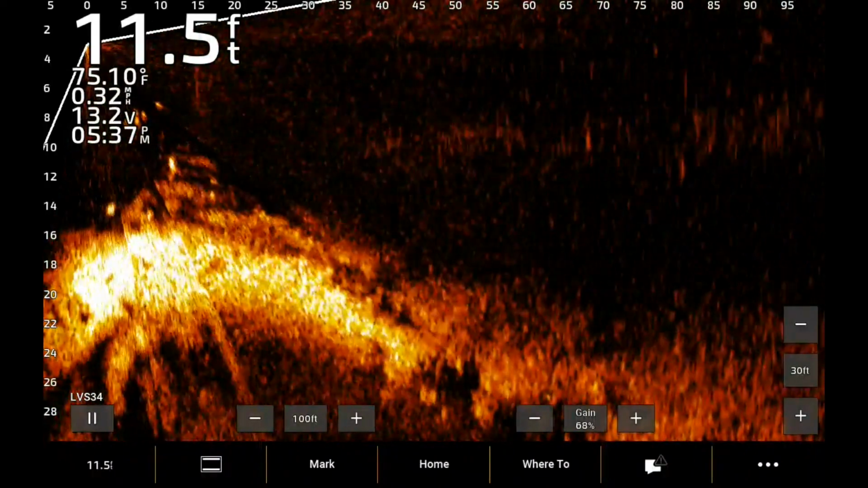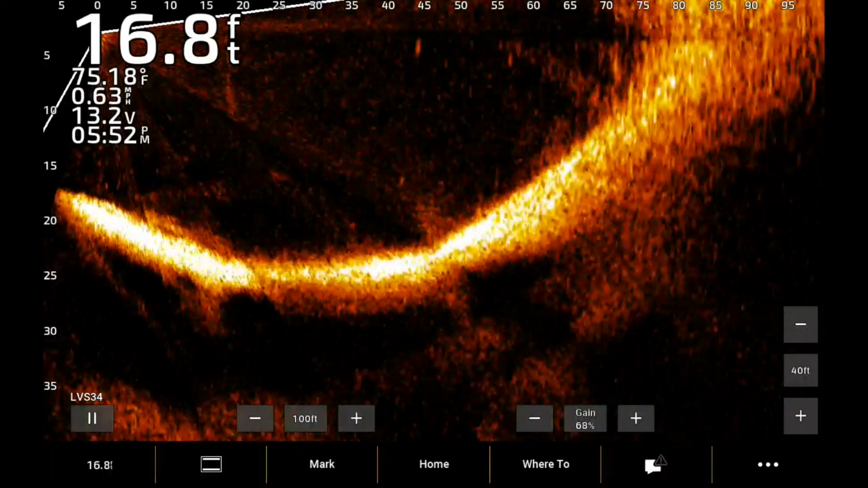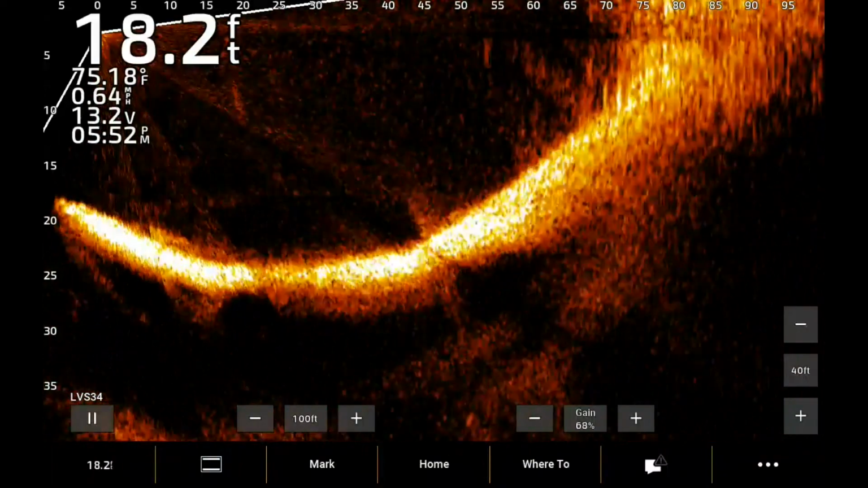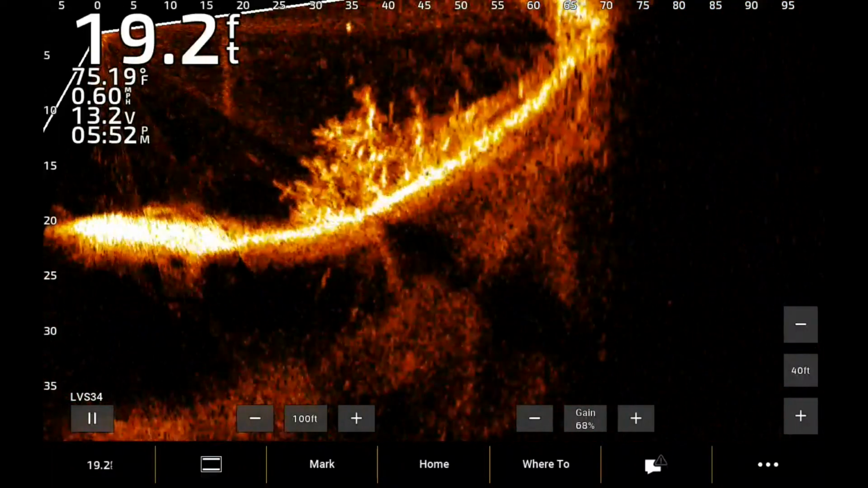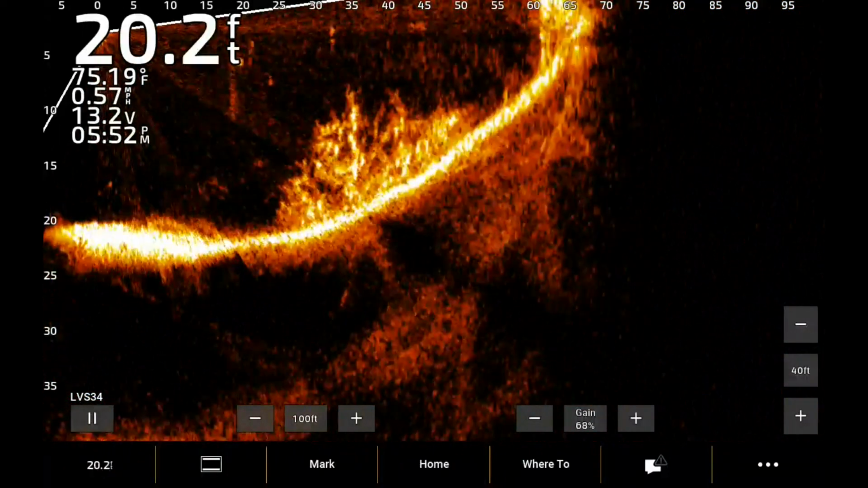More like a crappie. But I was fishing a little bit on this. It was really bright outside, and I couldn't see all this. But when I got home and looked at it on my laptop, it was unreal what you can see. I'm still learning all this Livescope, but there's a tree right there.